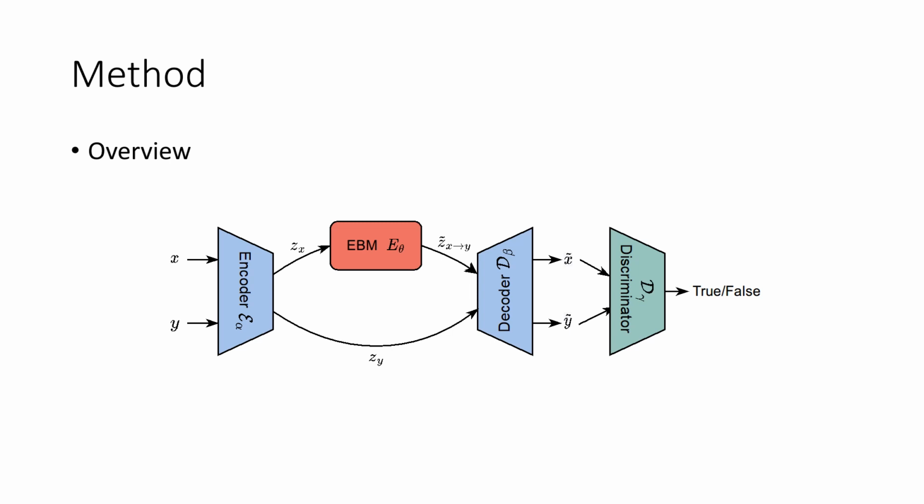Our model consists of 4 main parts, namely an encoder for point cloud code extraction, a latent space energy-based model with energy function E theta to fill the code gap between the partial point cloud and its corresponding completion, a decoder for point cloud reconstruction, and a point domain discriminator to achieve adversarial training.